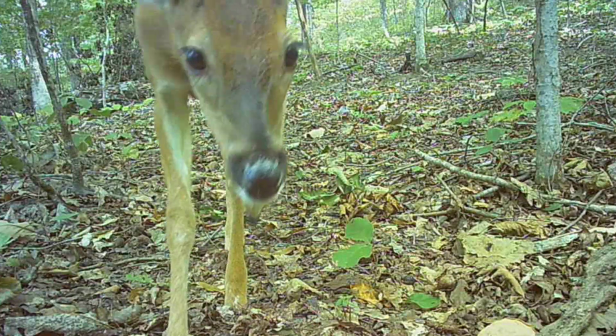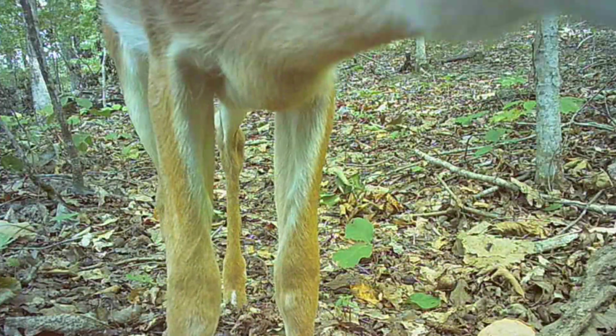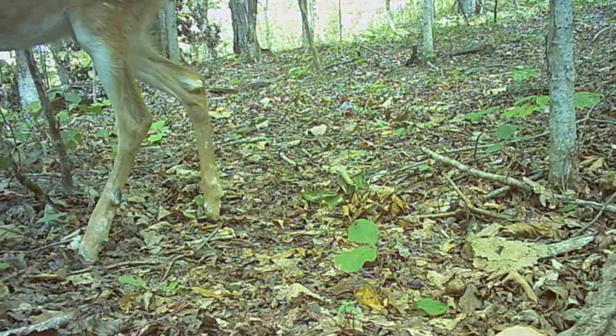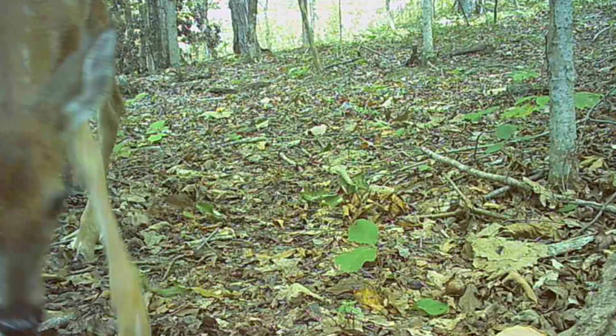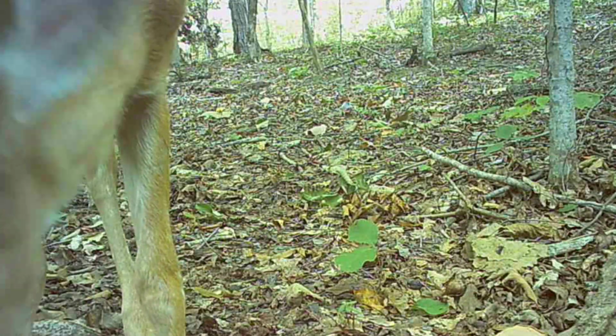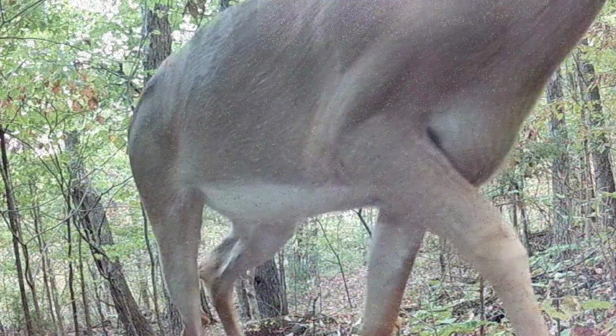And the little old fawns, they're growing like weeds. They just come right up to the camera. They growed up with them. They're so precious. They're losing their spots though. They were just late born this year.